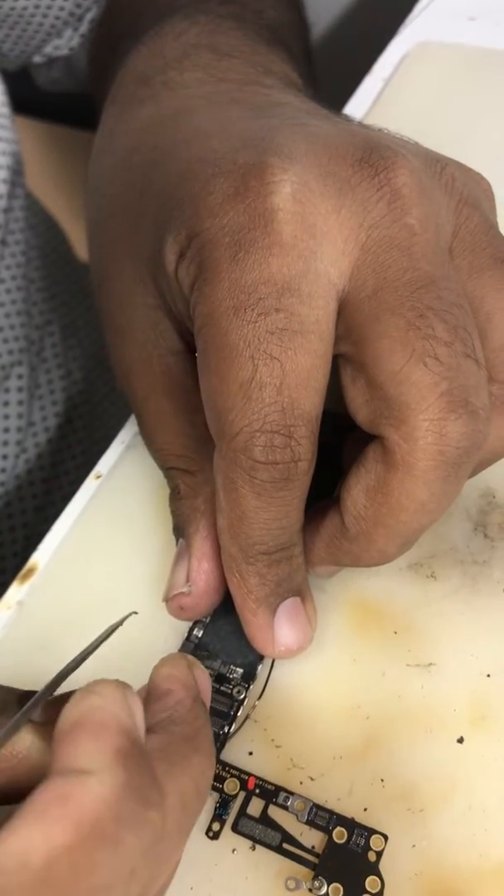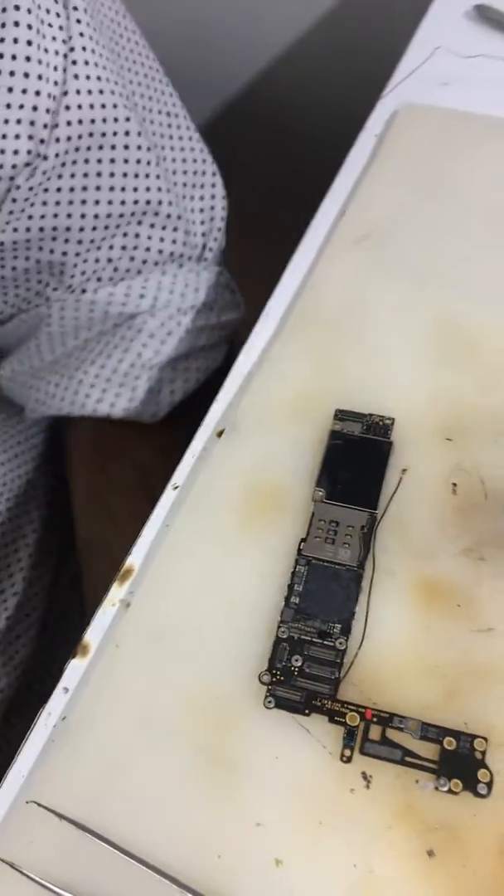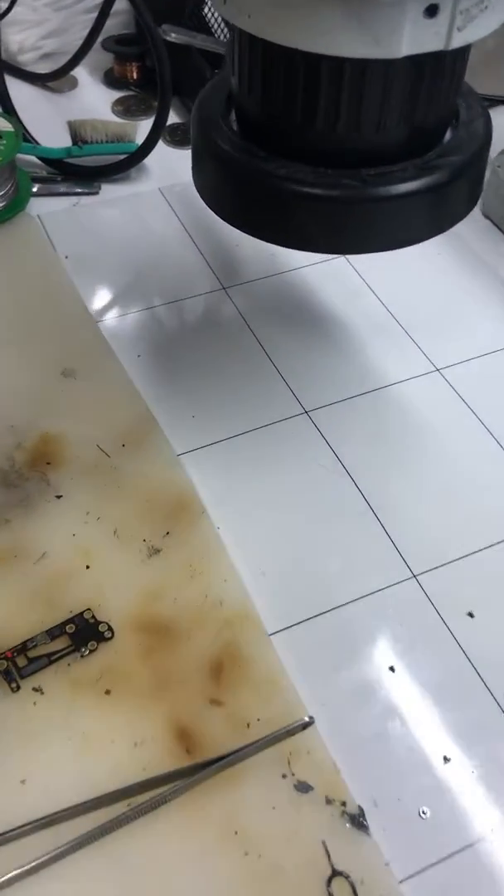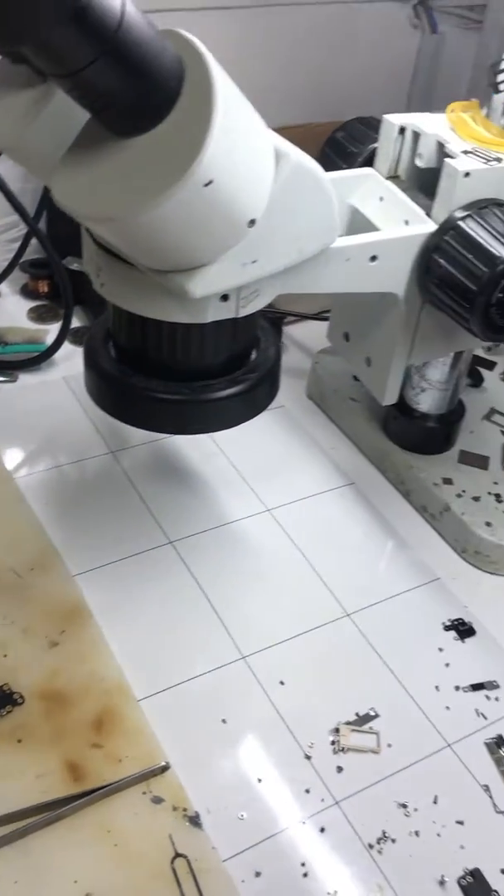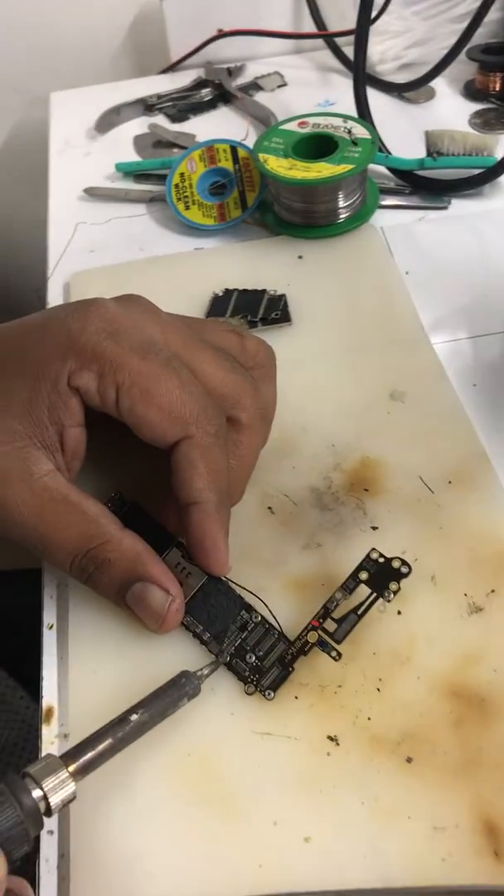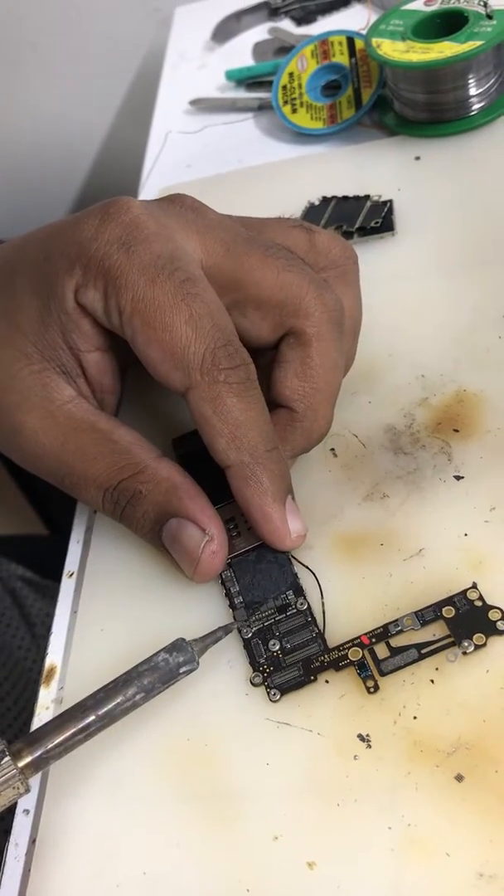Okay, and check if the supply is short or not short. A little bit is also short, so I remove other capacitors. It's the VDD capacitor for the light IC positive.